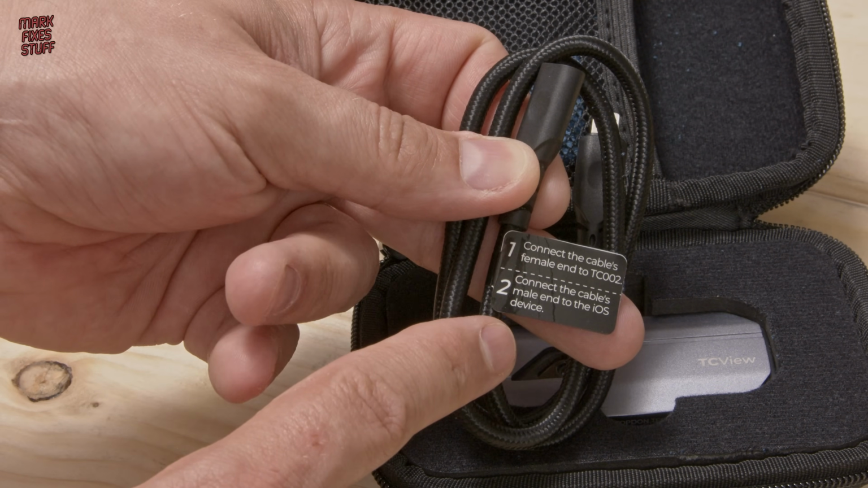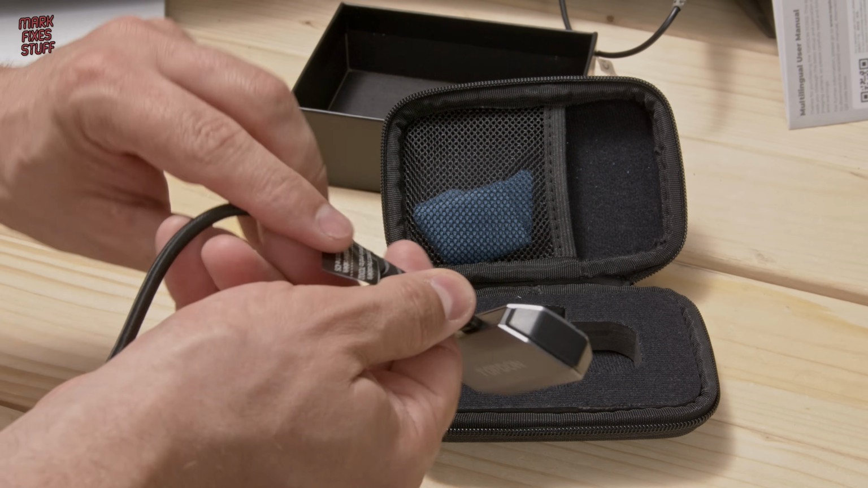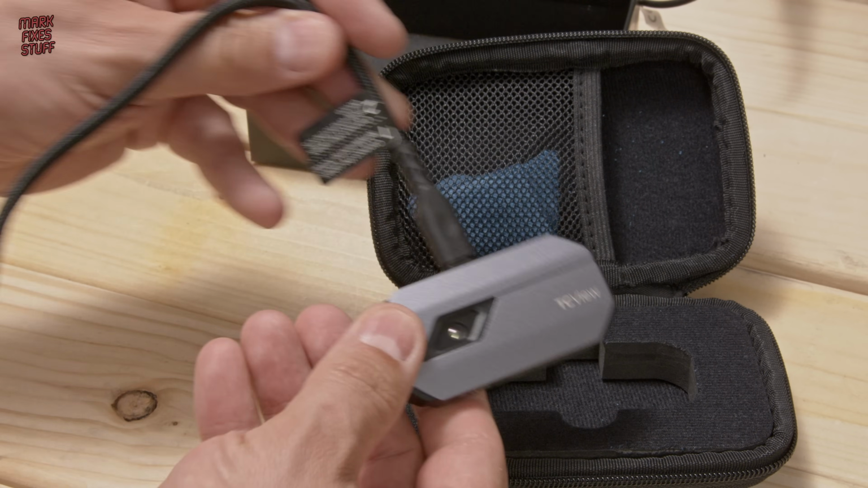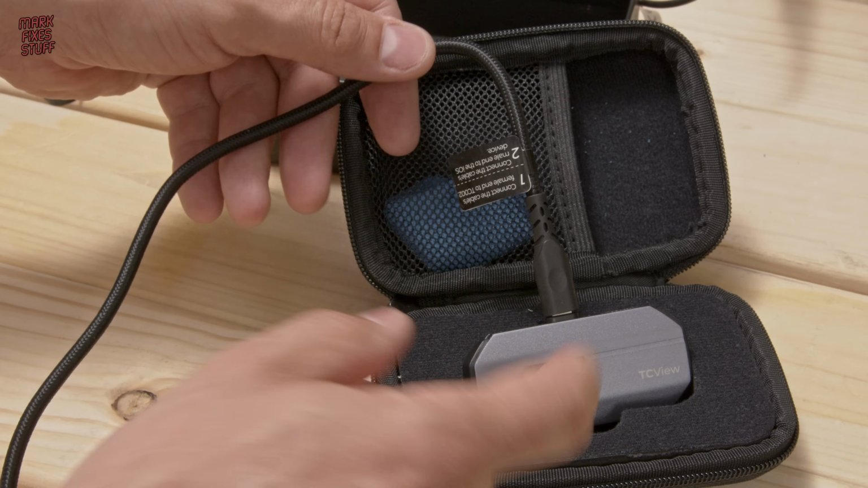I don't really know why this is in the package. Perhaps so you can use the unit freehand. Yeah, that makes sense, I suppose. It's really nicely built actually. Kudos on the build quality.